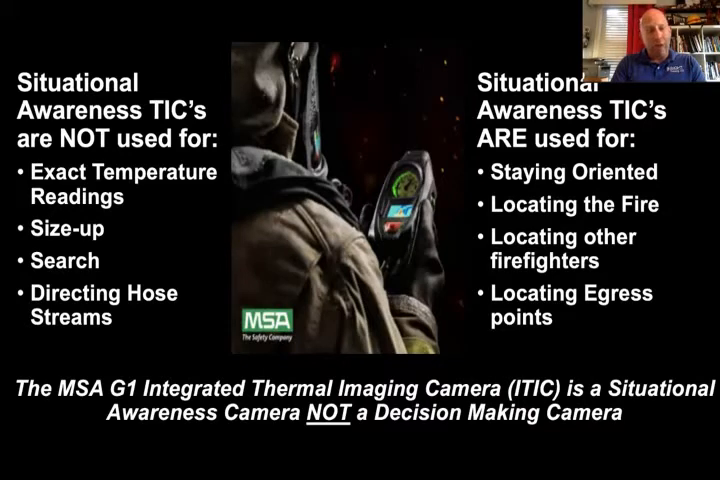They're not used for size up. They're not used for search or directing hose stream. They are used, as I said, for staying oriented, locating the fire, locating other firefighters, and locating egress points. All right? Don't get caught up in what the salesperson tells you.